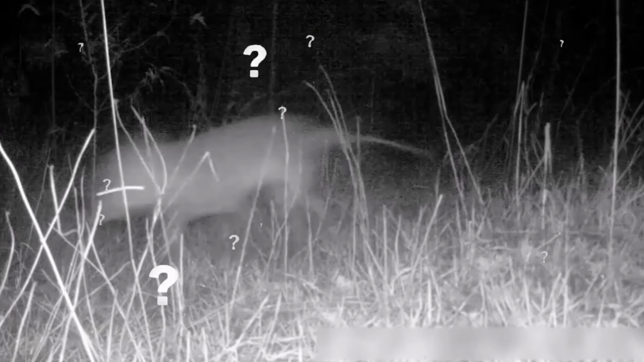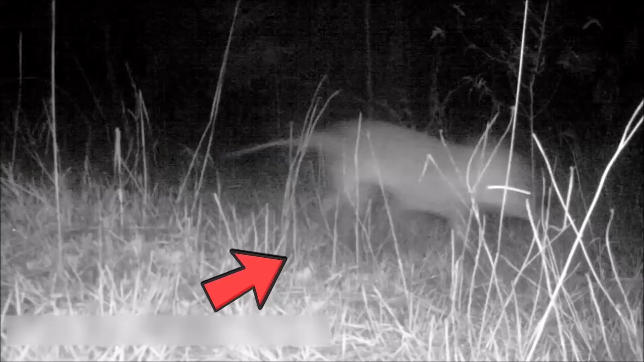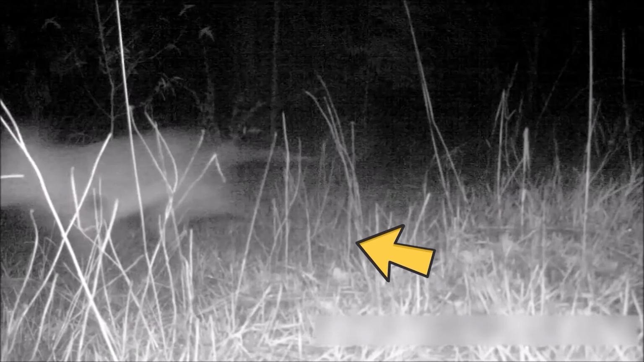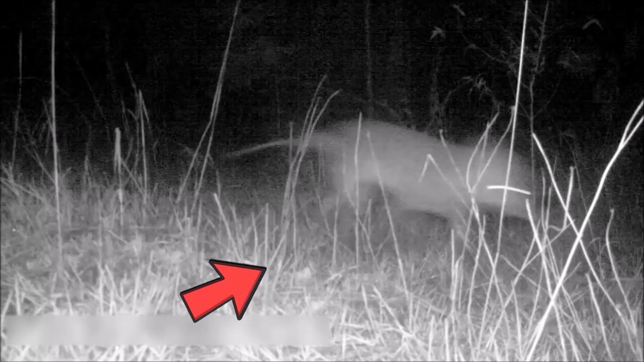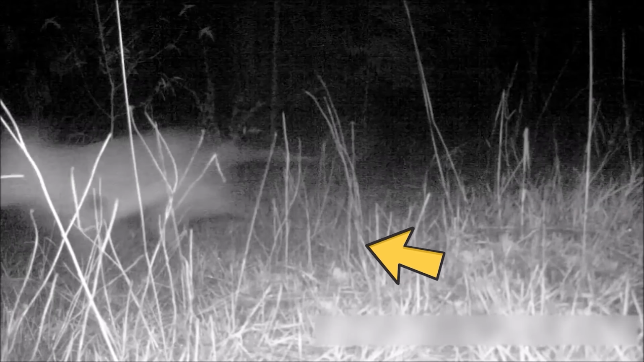A Tasmanian tiger. Guess what? There's this mysterious footage that's causing a big debate online. It's from a trail camera, and for a few seconds, you can see this blurry creature that some people think could be the Tasmanian tiger, a species believed to be extinct. Since the video quality isn't great and it's nighttime, we can't be sure if it's legit.